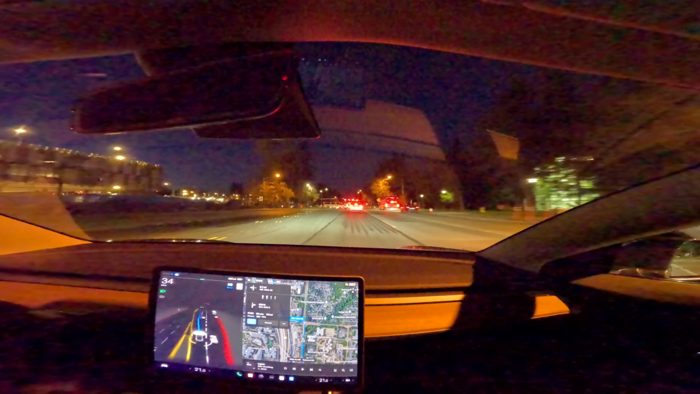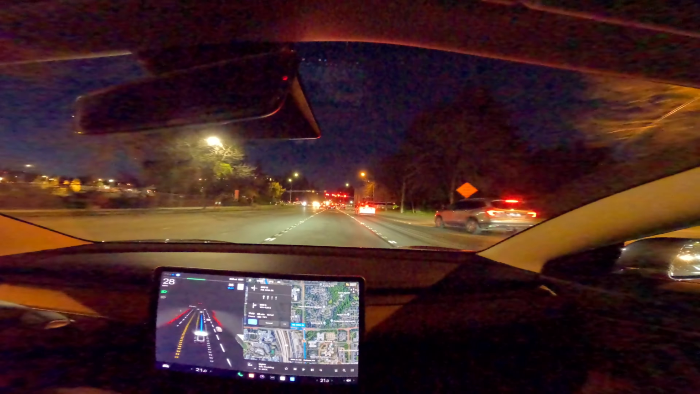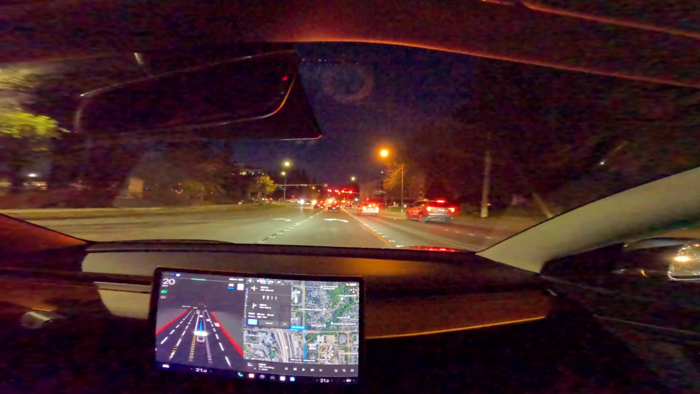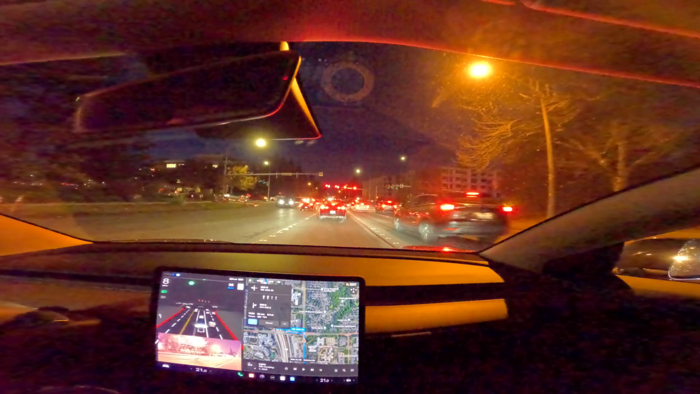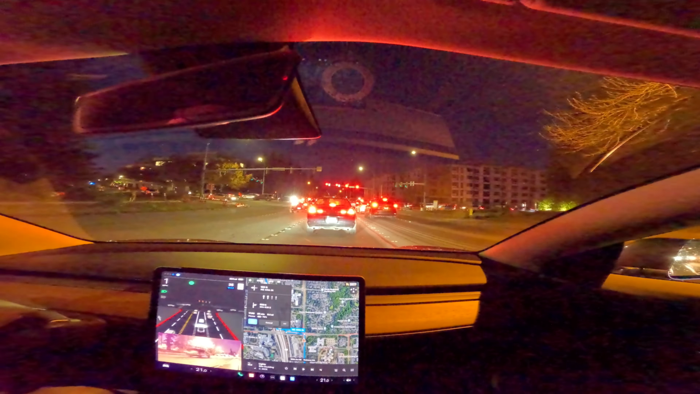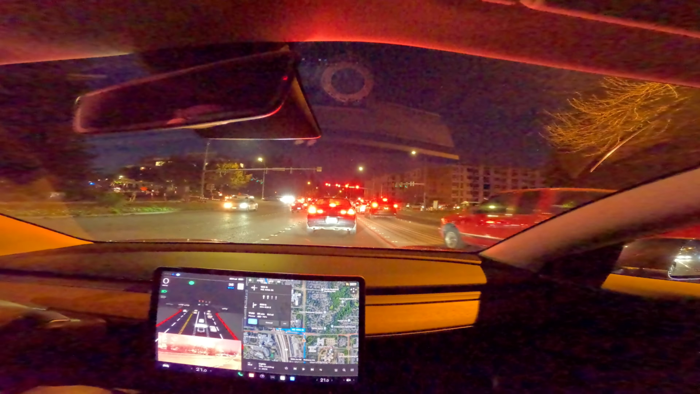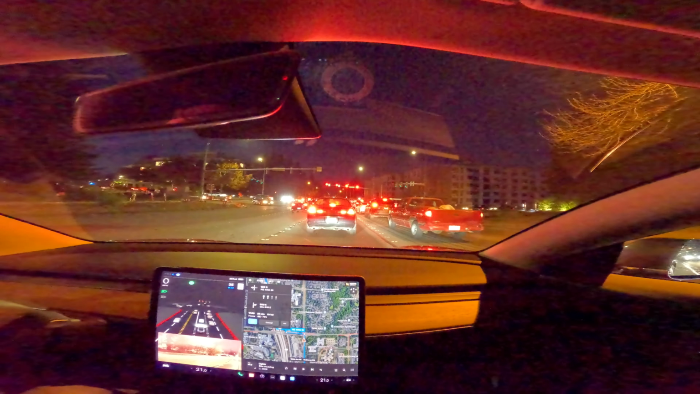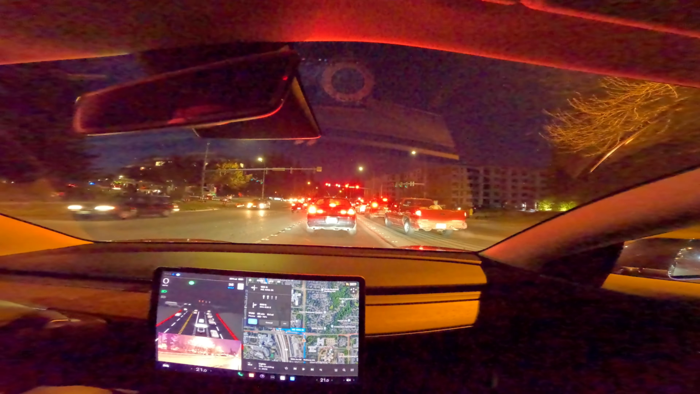So here it should go over one lane and no signal again. Never signals when it's changing lanes like that. But it's signaling here to turn left up onto the road over the freeway, and then we'll exit down right onto the freeway. So we'll see how it goes through this junction.